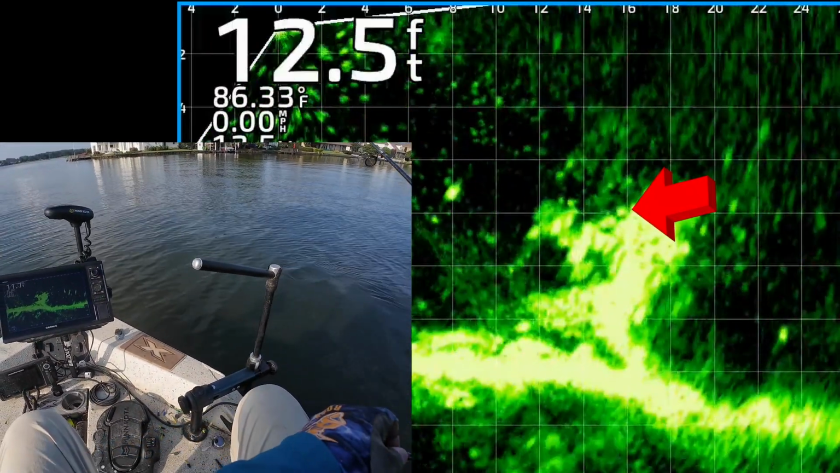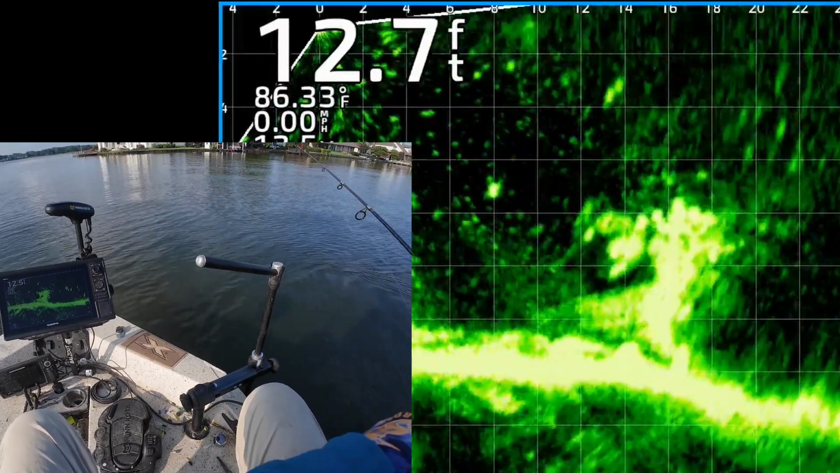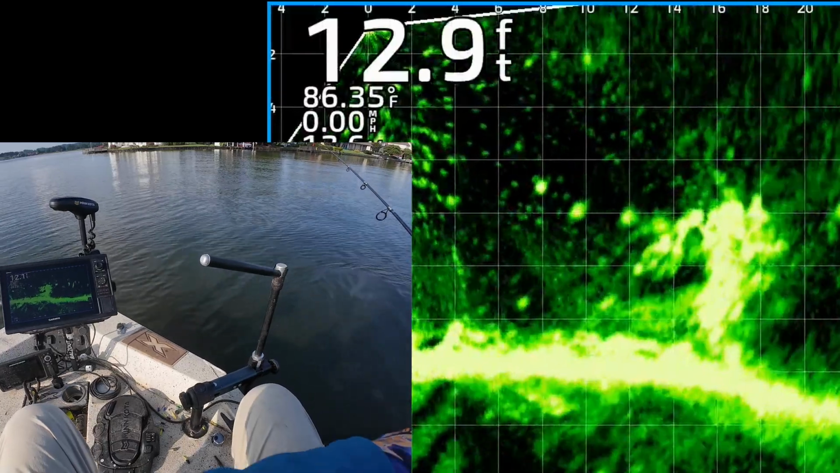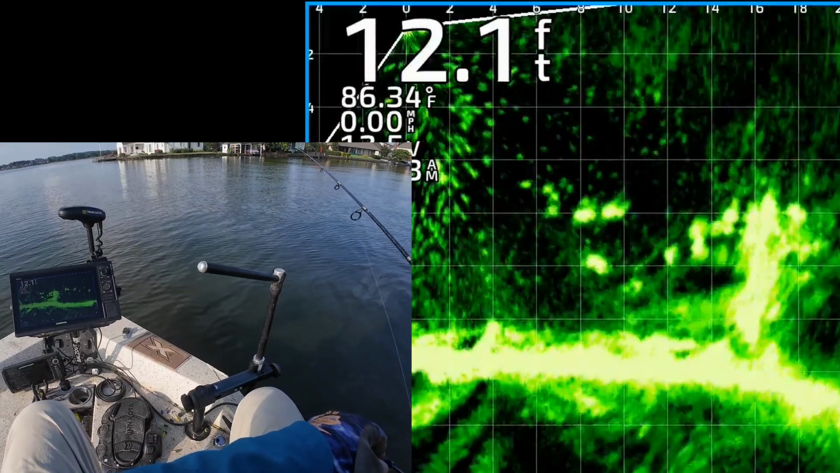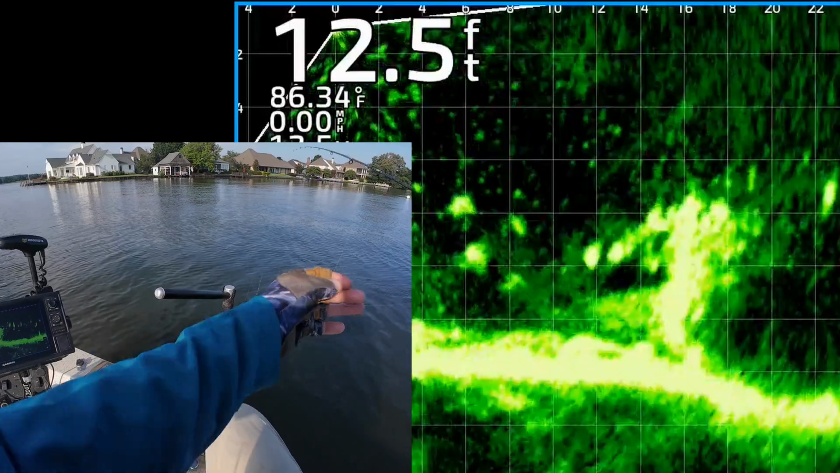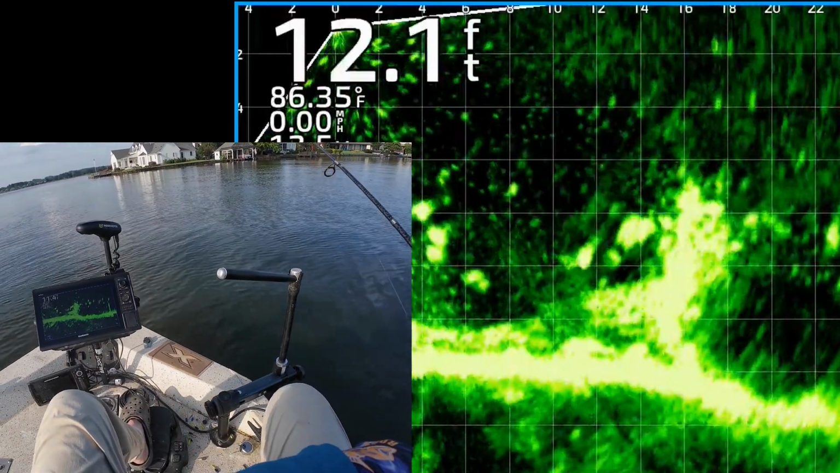Okay, there's my jig and weight right on top of that mass of brush and fish. It looks actually really pretty good. Okay, no takers there, so I'm going to reel it up, cast it back out there. There's some good ones that followed it. Okay, there's the jig and weight. Dropping down to them again.